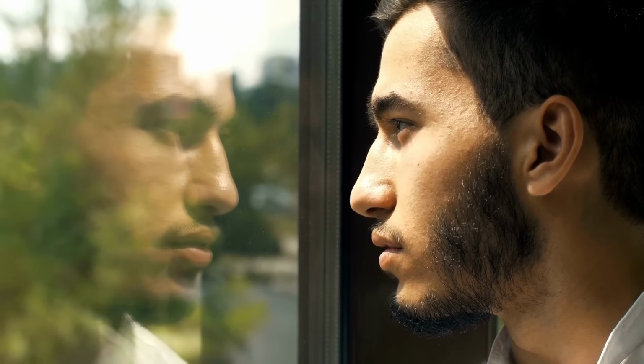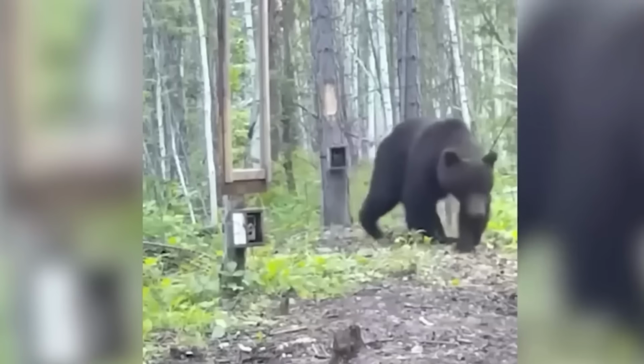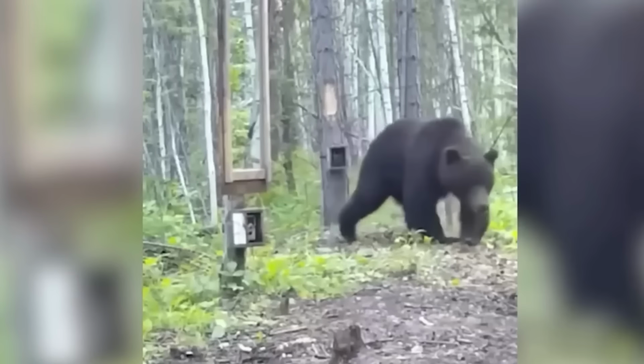Humans use mirrors to view their reflections, and we understand that it's merely an image of ourselves. But have you ever wondered what animals think when they encounter their own reflection? In this trail camera video, a mirror is placed in the middle of a forest, and a black bear approaches it. Upon seeing its reflection, the bear attempts to attack it.